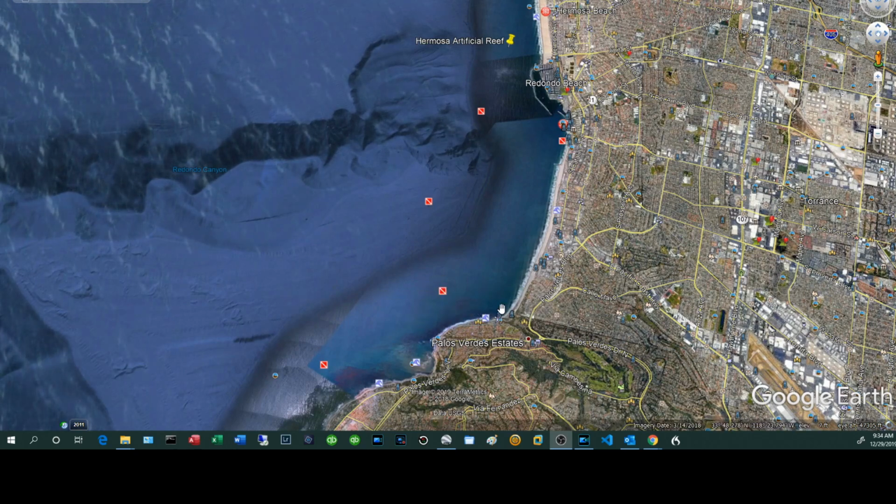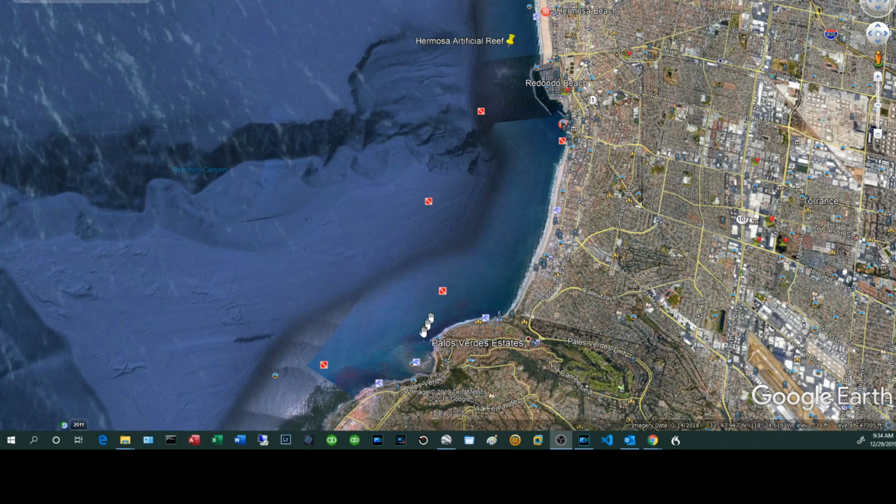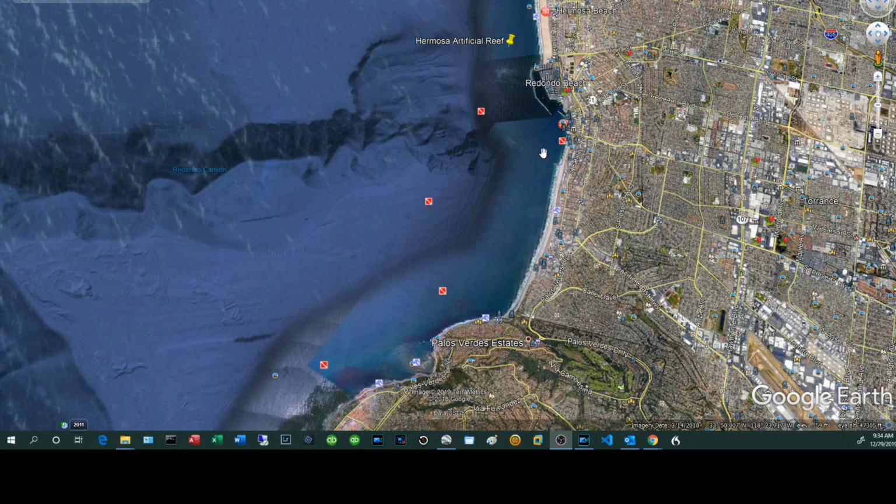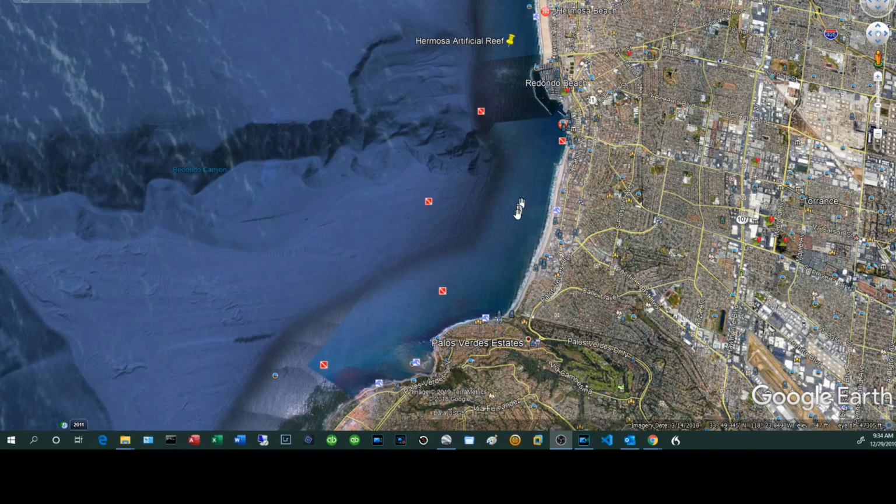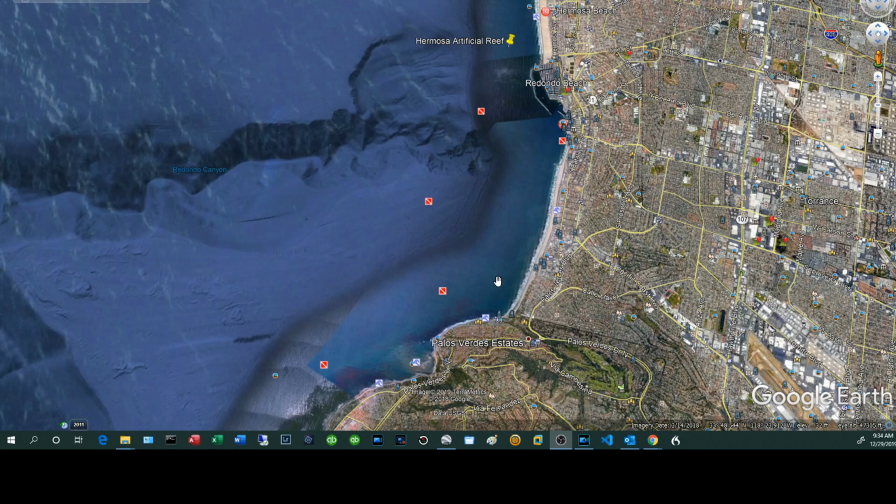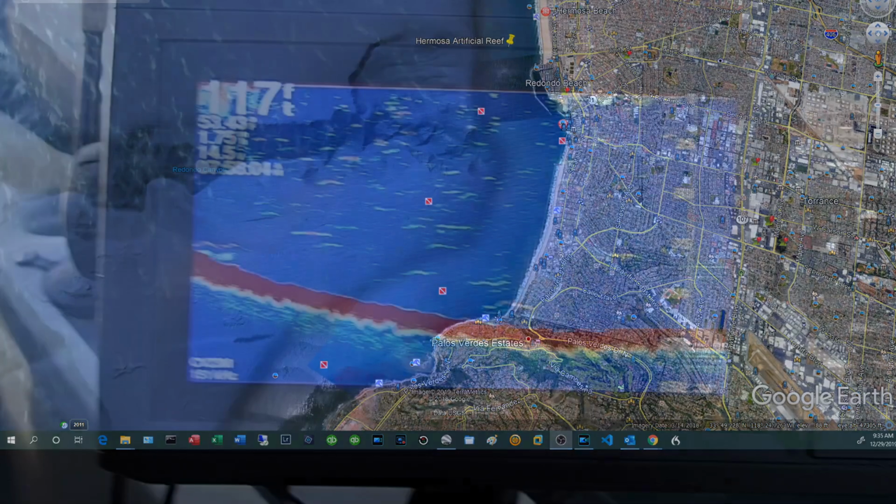This is where the kelp and some of the rock structure starts. Very productive. But the stretch between the edge of the underwater canyon and Malaga Cove is pretty barren. I mean, it's kind of flat, 40, 50 feet, and there really isn't much happening in this stretch.